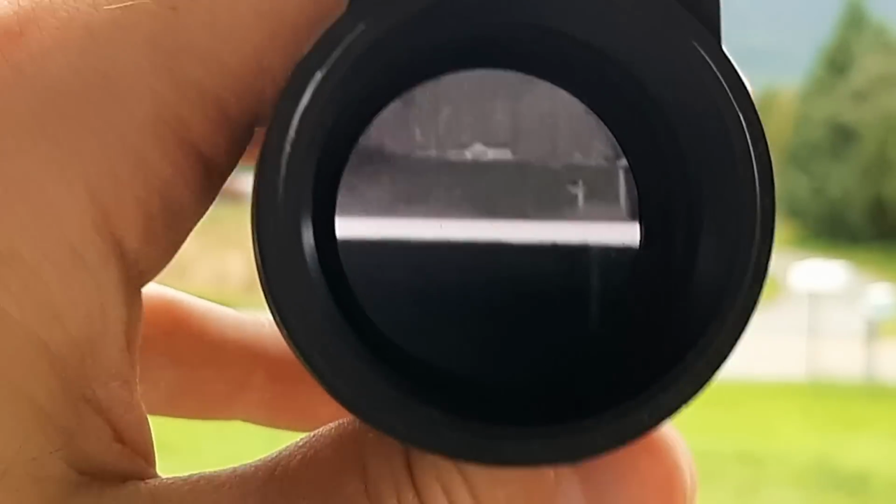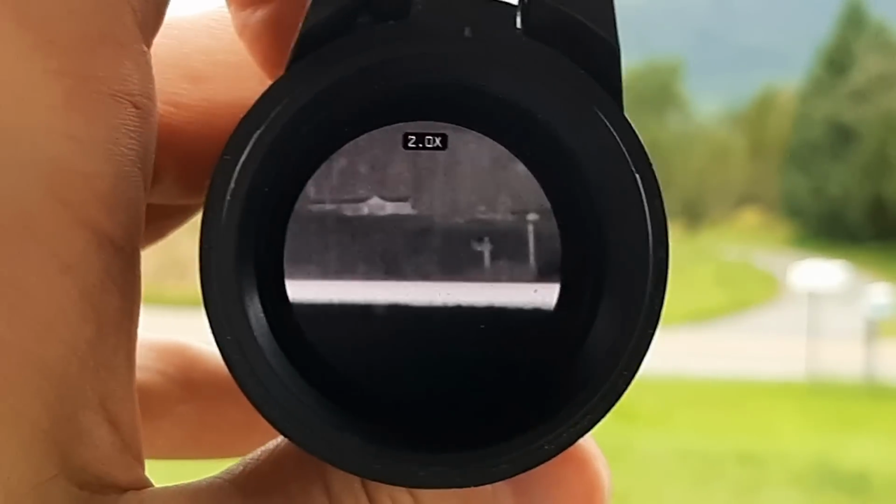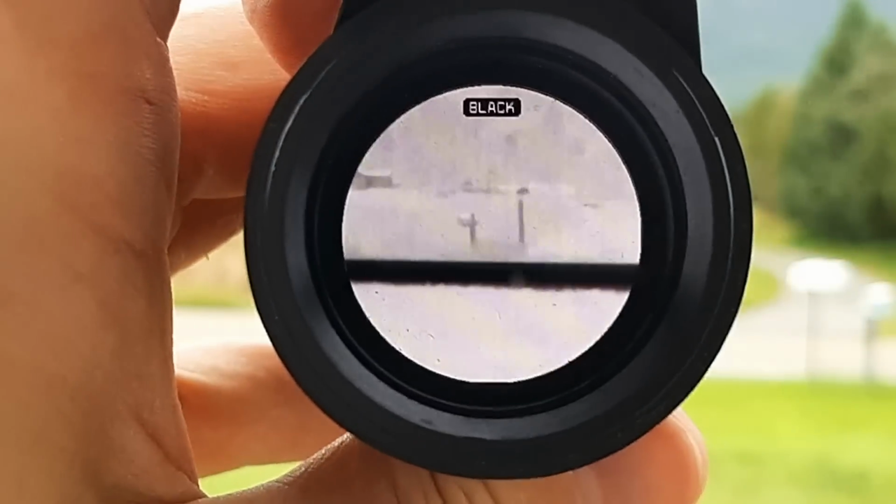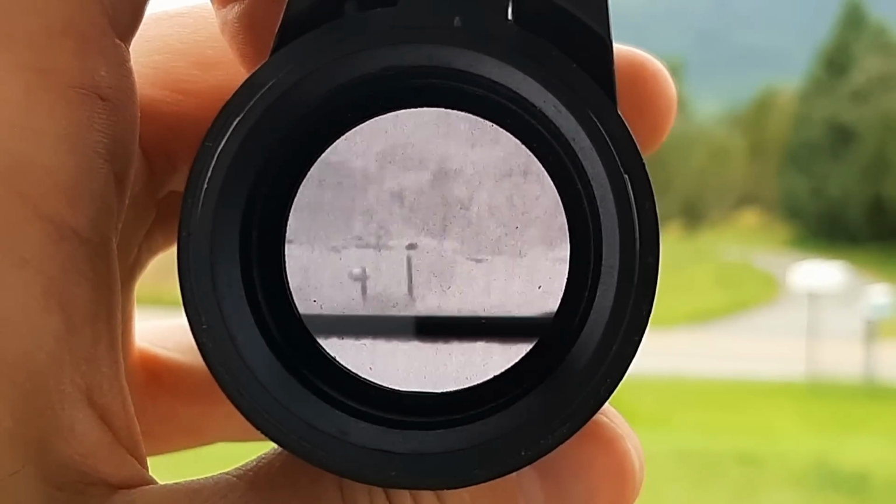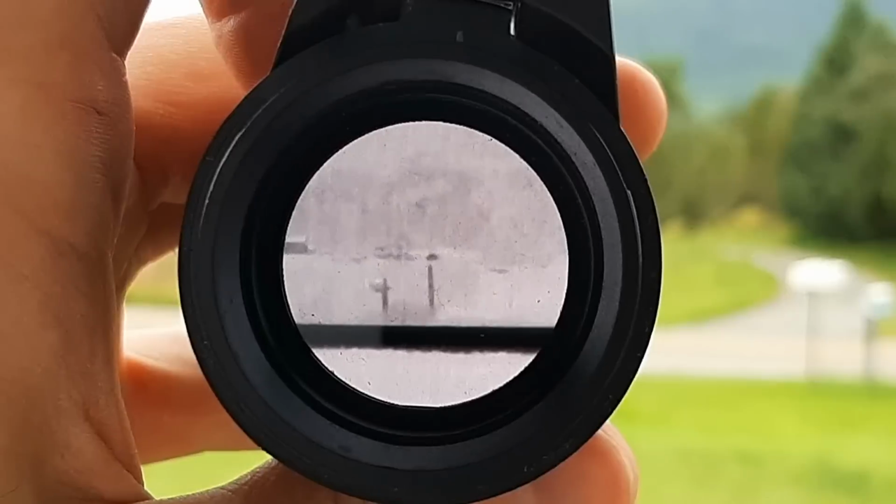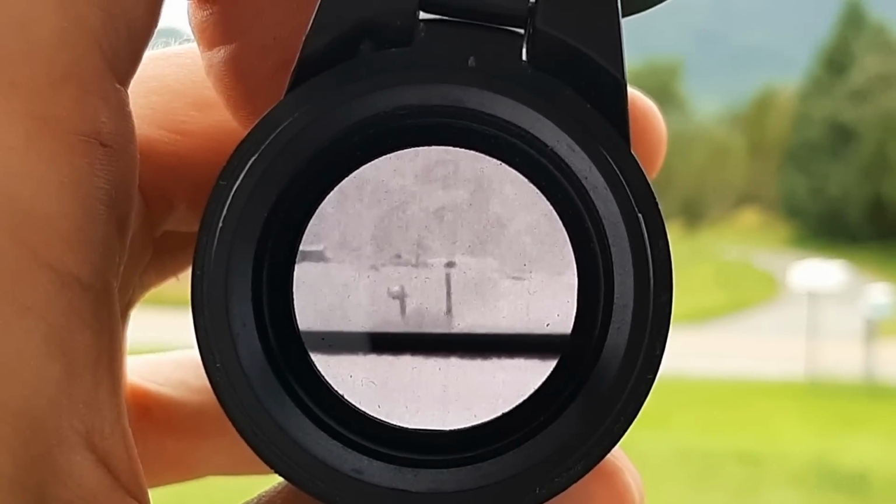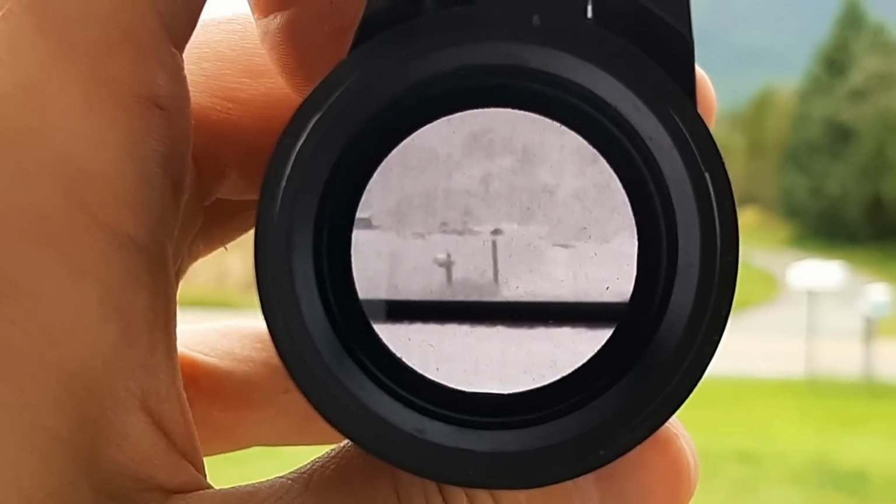I'm going to zoom in and switch the mode just so you can see different colors. There's black hot, and there's a little black spot there in the center, but that's not her. That's some kind of shed that my neighbor has. I don't know if he's got an outdoor wood boiler or something, but that's what that black spot is.